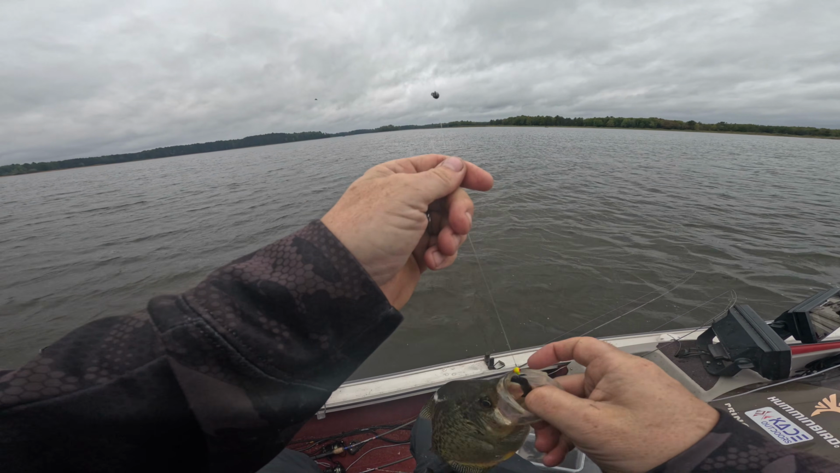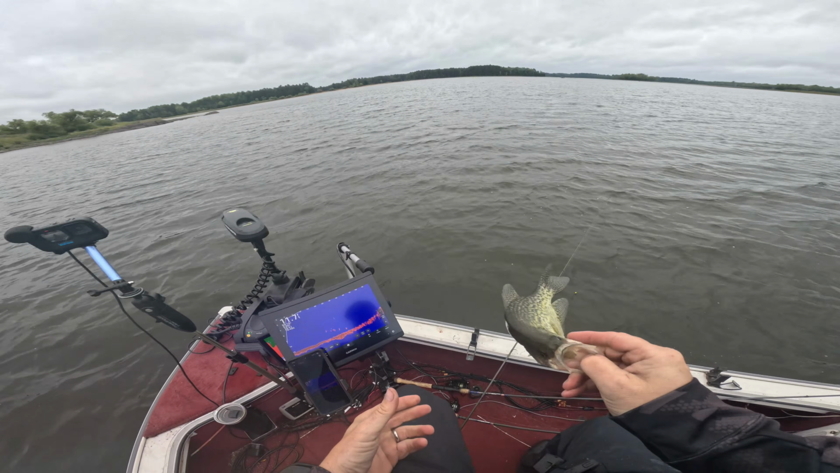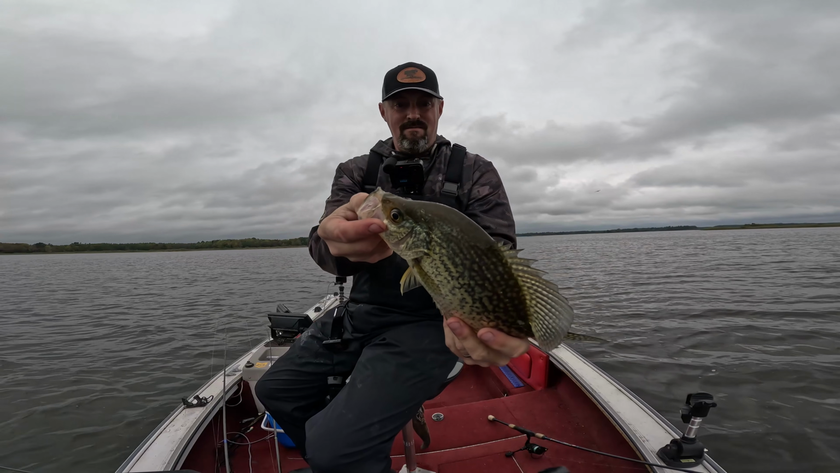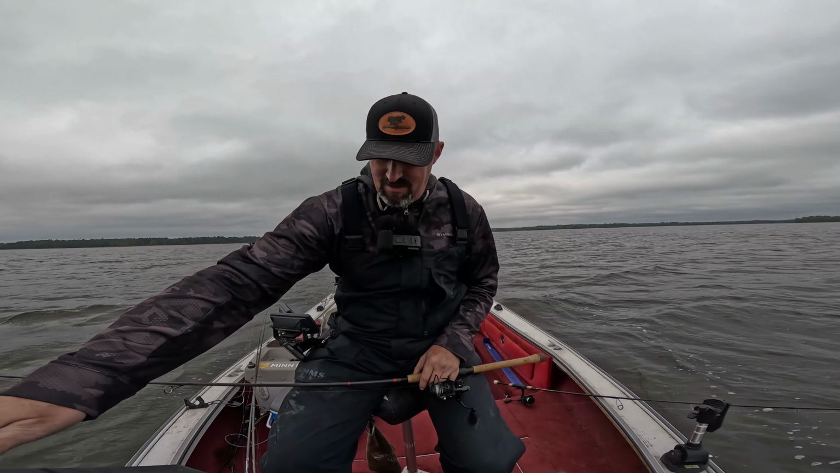Threw that leech with a 32nd ounce jig out there, and it crushed it. It didn't even get close to the bottom. These crappies are fat, just thick. Things that I look for this time of year, I'm sitting in 16 feet.